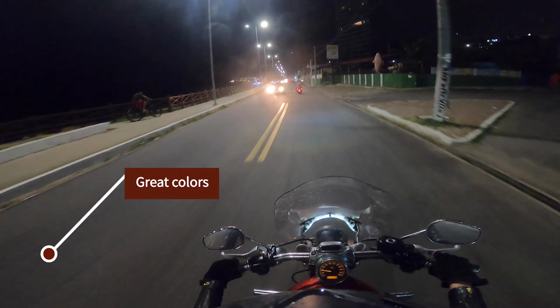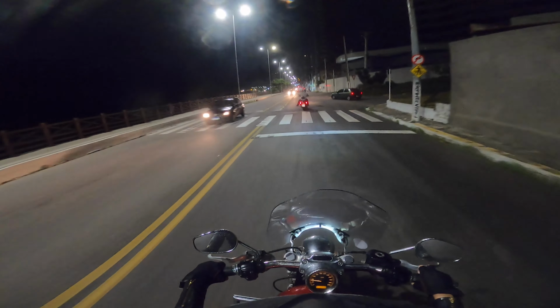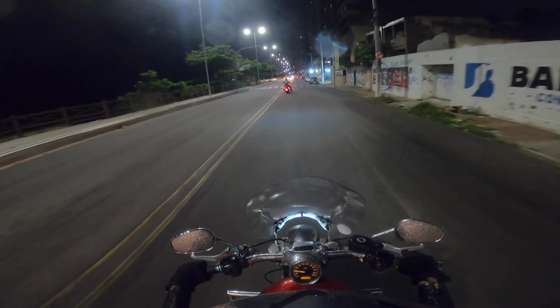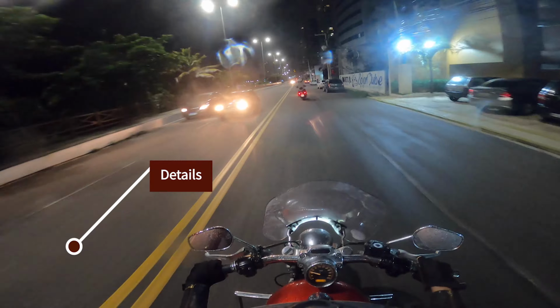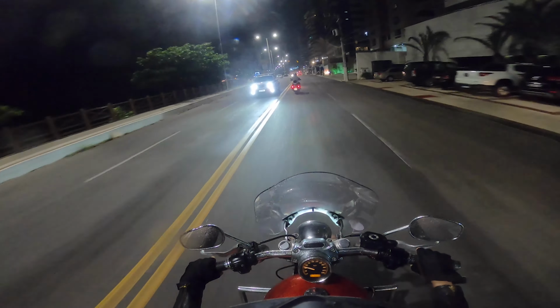Another thing that I like very much is that even at night we are able to see very bright and beautiful colors. I like this so much because for me it makes a huge difference in the footage. And we are also able to see the details of things around us.